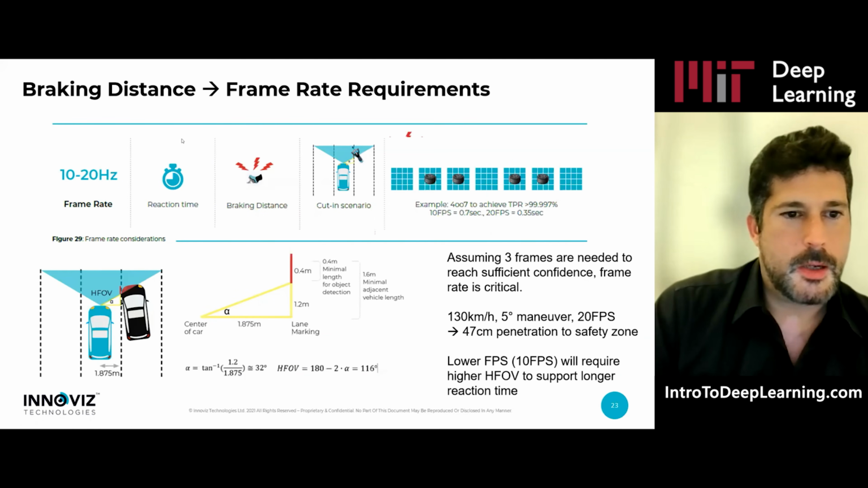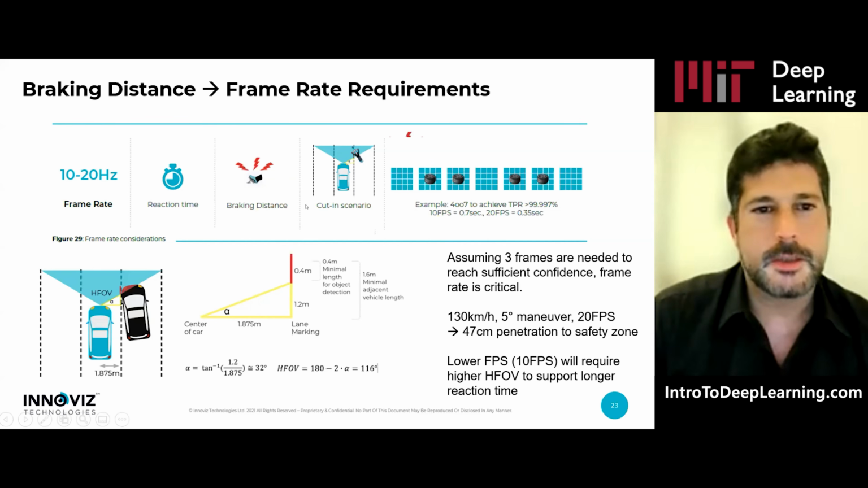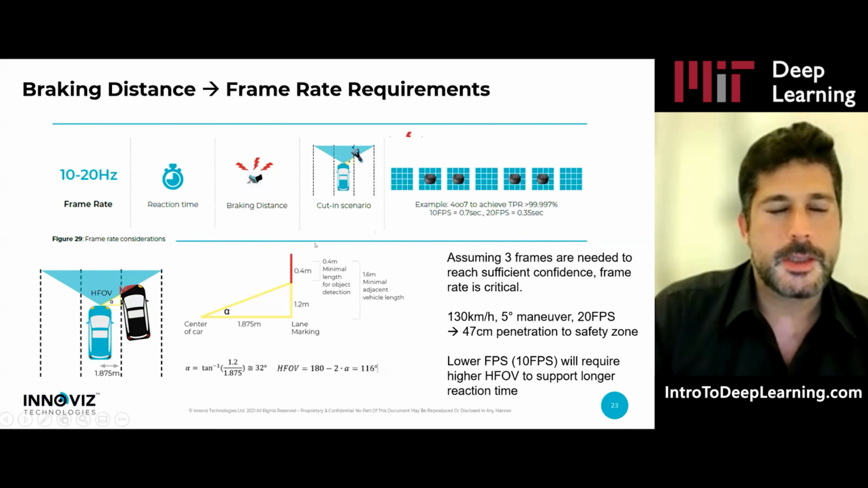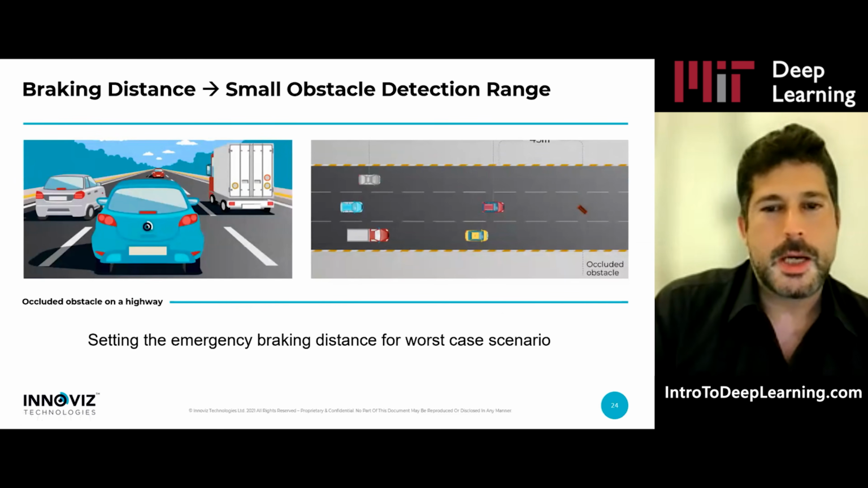This talks about the braking, the frame rate, also related to braking distance, and I don't want to spend time here. It's again another example of why a certain frame rate is better than the other, or why this is enough. I'll let you read it in the white paper.